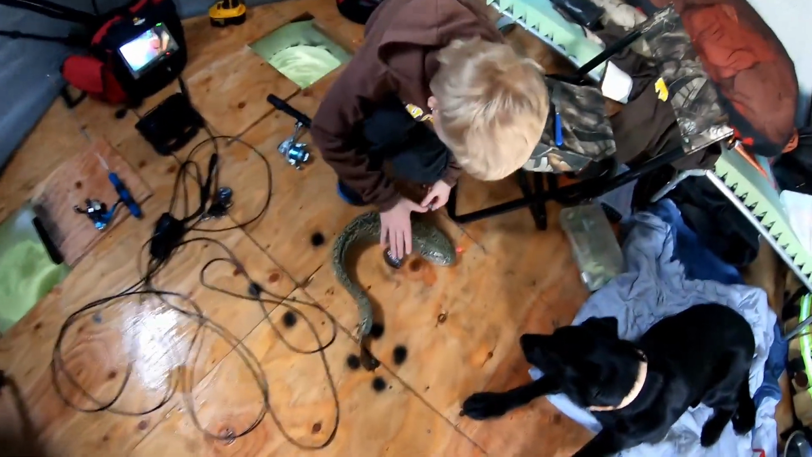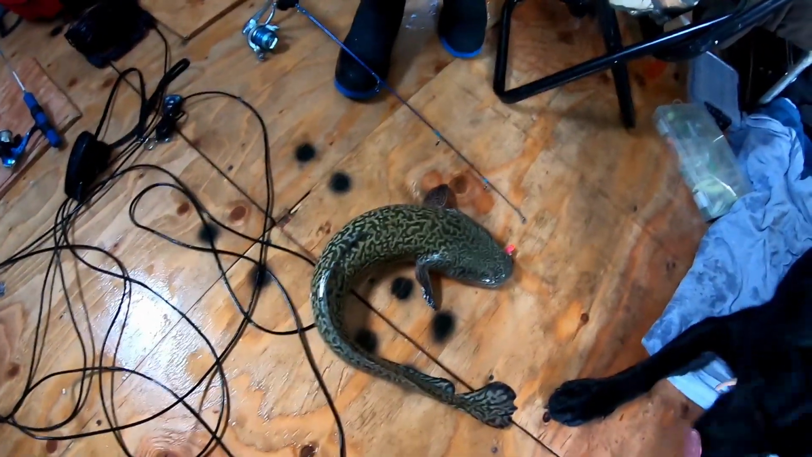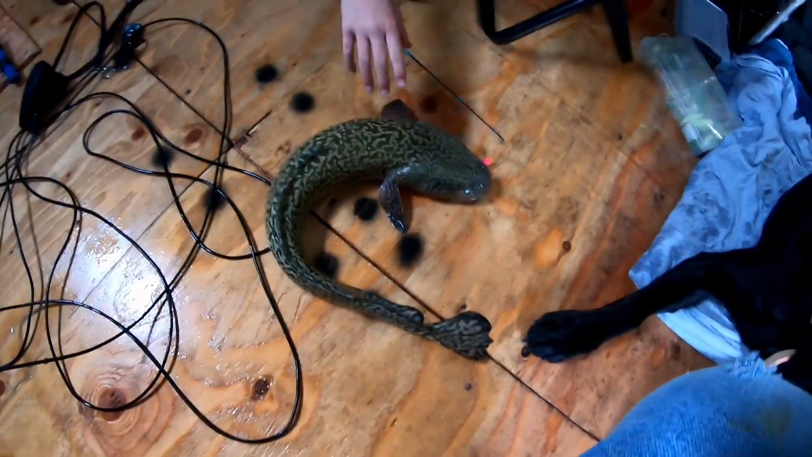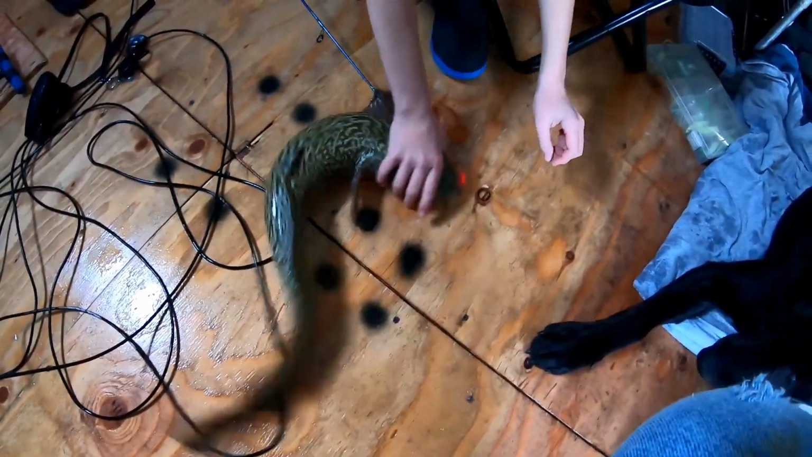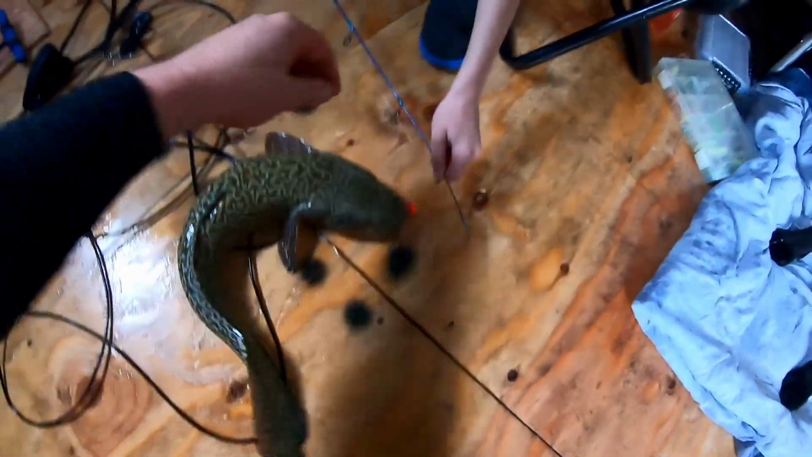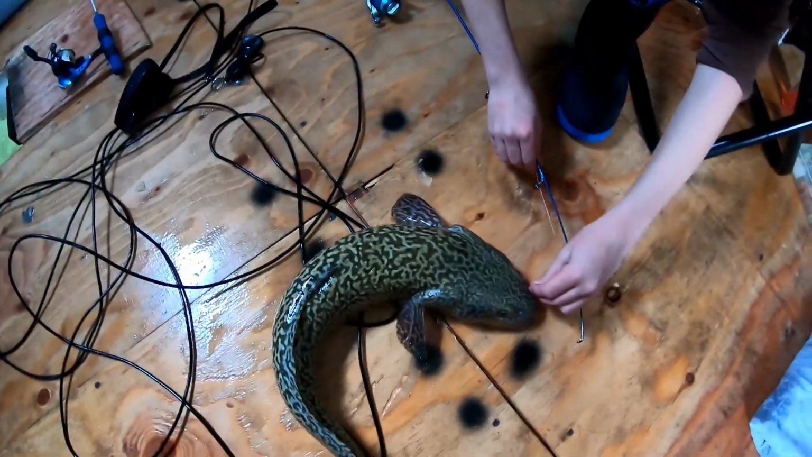All right, so we made a good choice making a move. Trenton just nailed a nice one. Good job, dude. That was awesome. I knew we had it. Seen him come in on the camera. Unfortunately, I don't think the camera was recording. So we got one in the hut already.